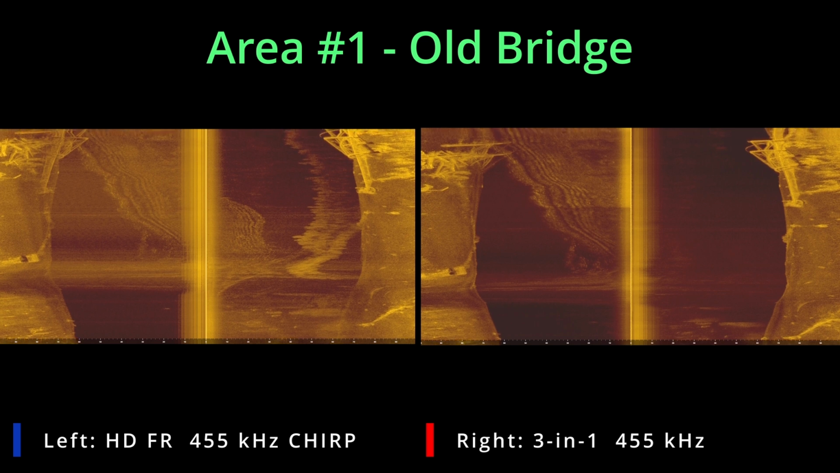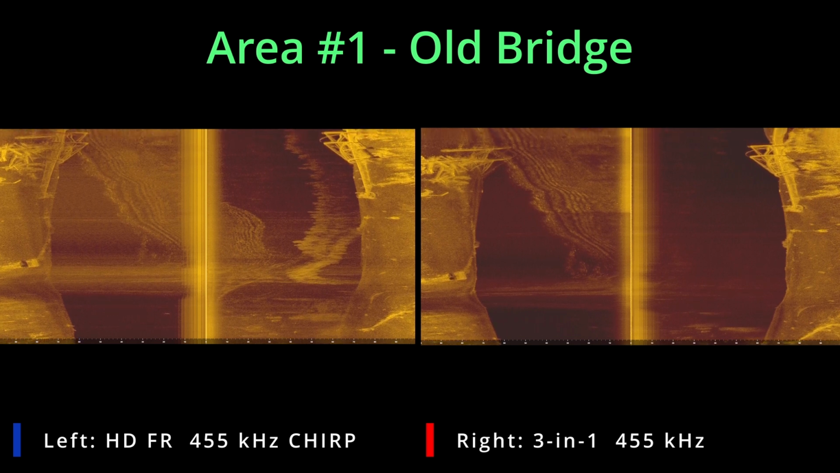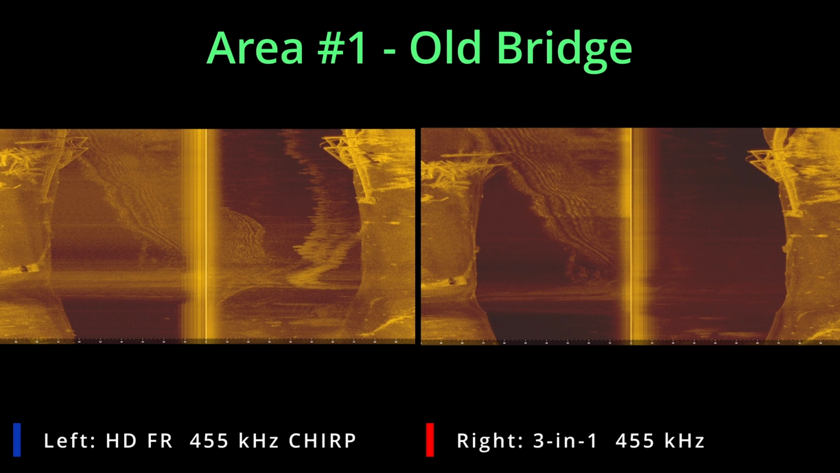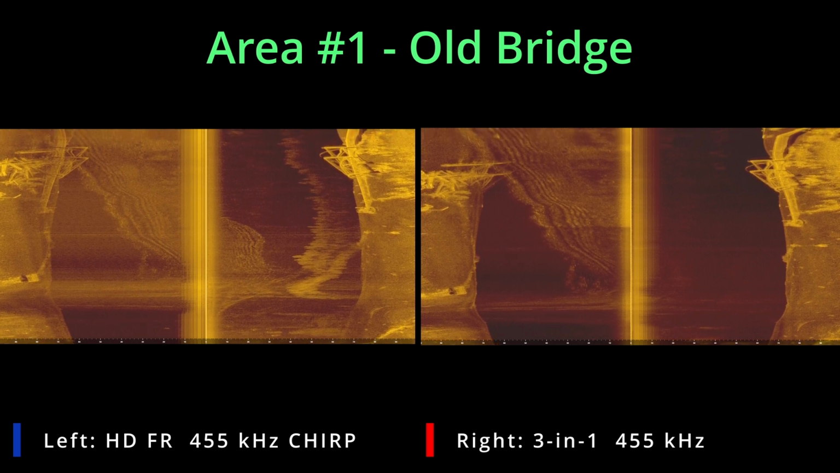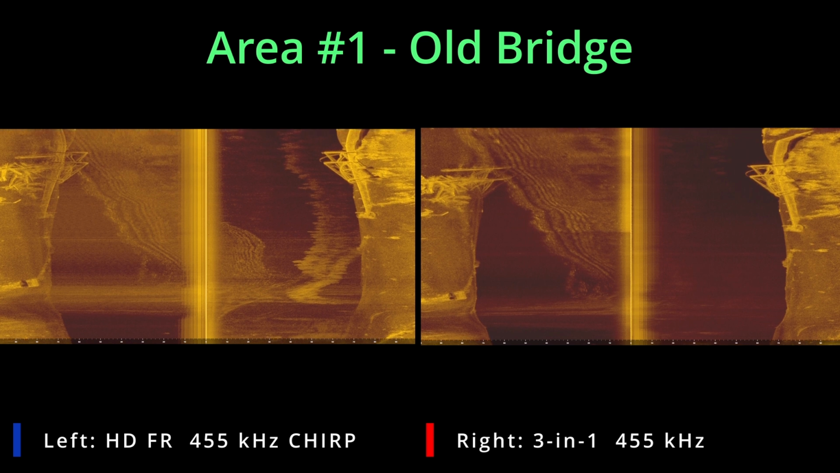So here's the bridge coming back into view, but on the right-hand side. You can see that we've got it sitting on both sides here. So we've got some on the left, some on the right, but at least it gives you an idea of what it really looks like.